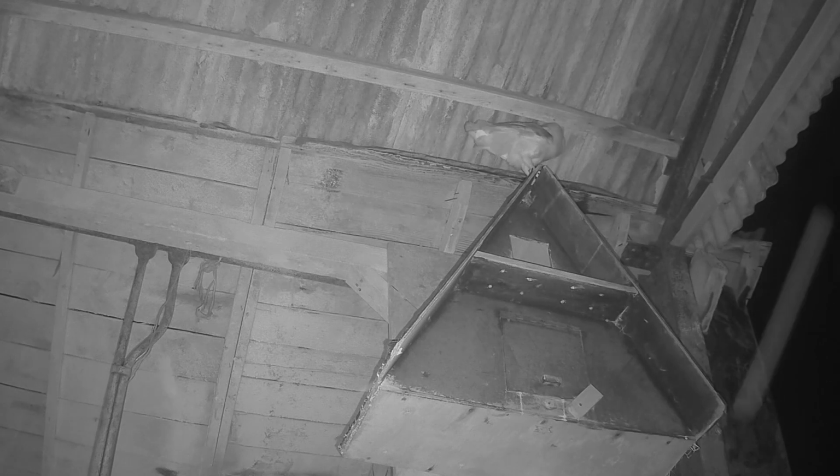I guess they must be 10 to 12 weeks old, which means they'll try to roost outside the nest, maybe in one of the barns.